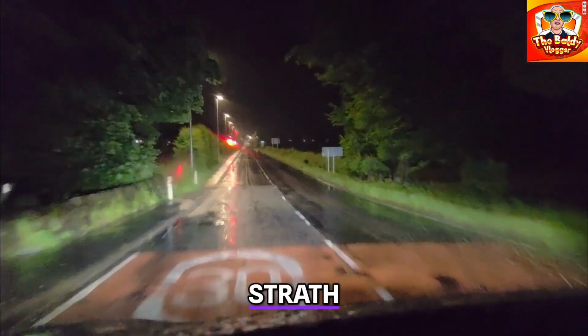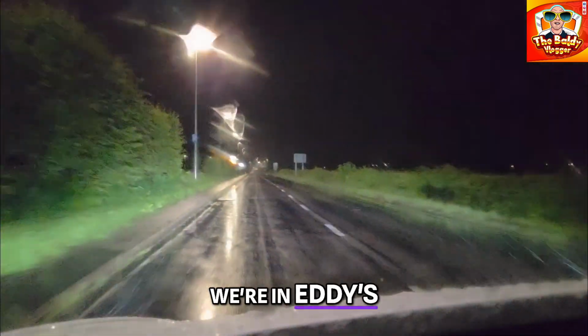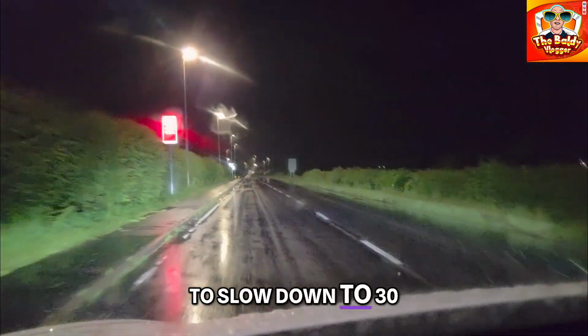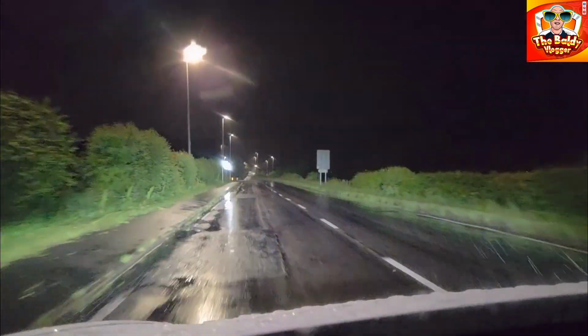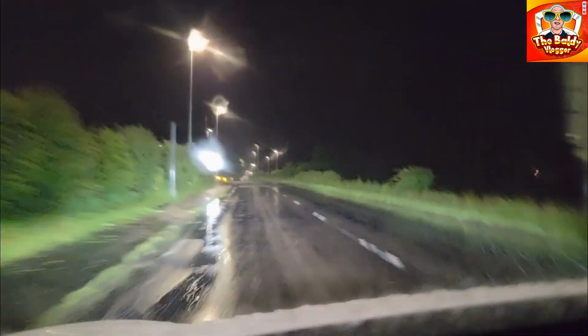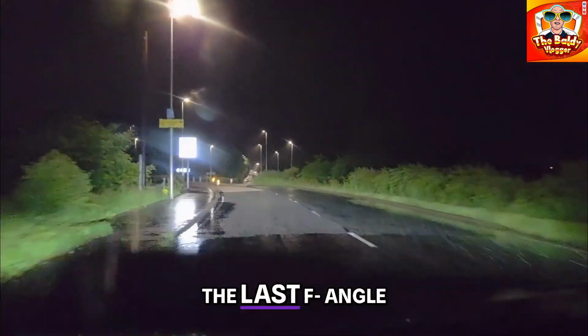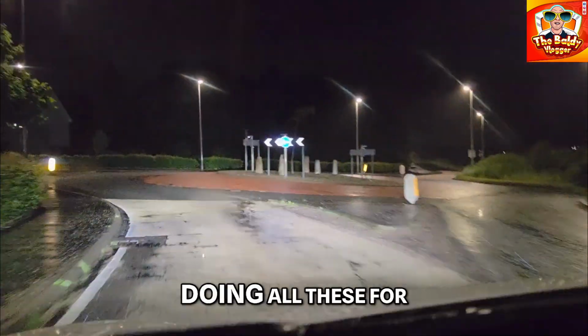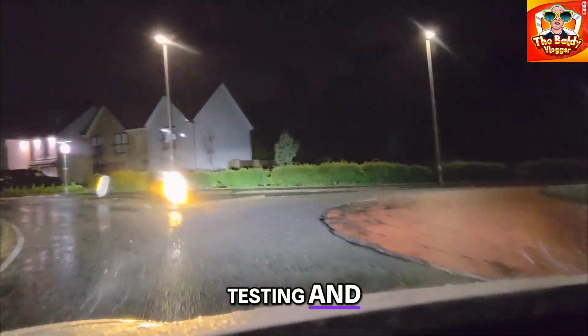There we go, Strathaven. We're in Strathaven now, so here we go. I've got to slow down to 30, it says. I saw the last angle wasn't very good on the video, so that's what I'm doing on these for, testing until I get it perfect.